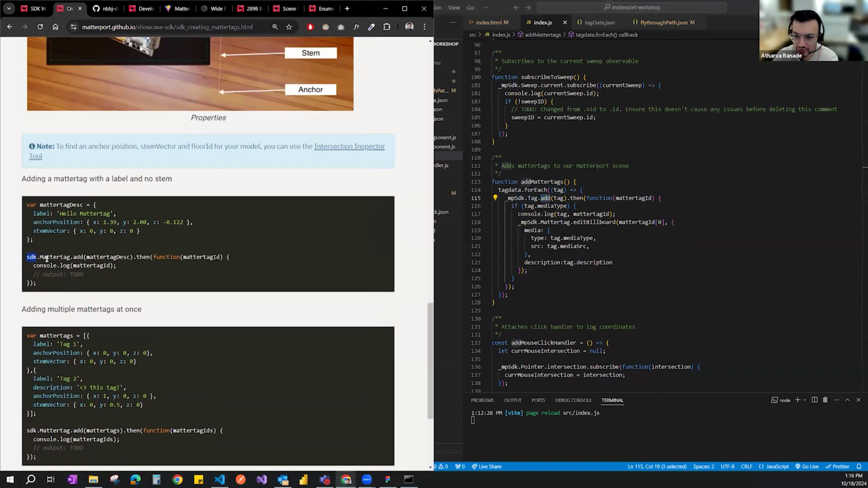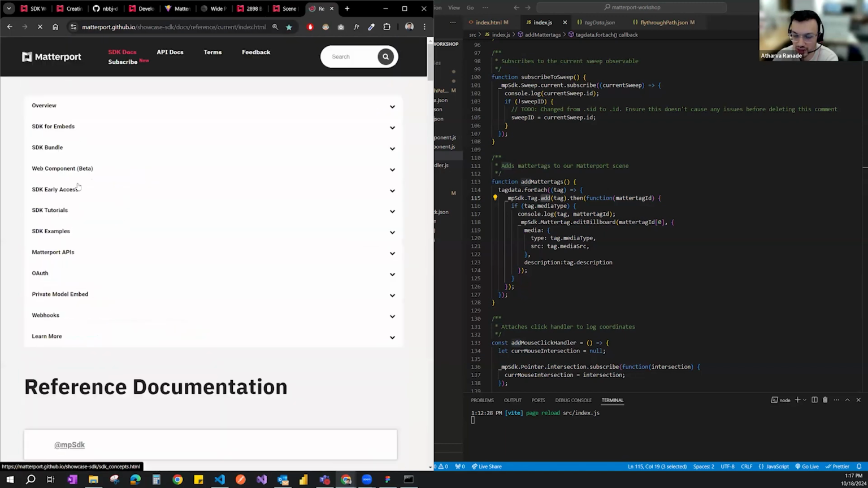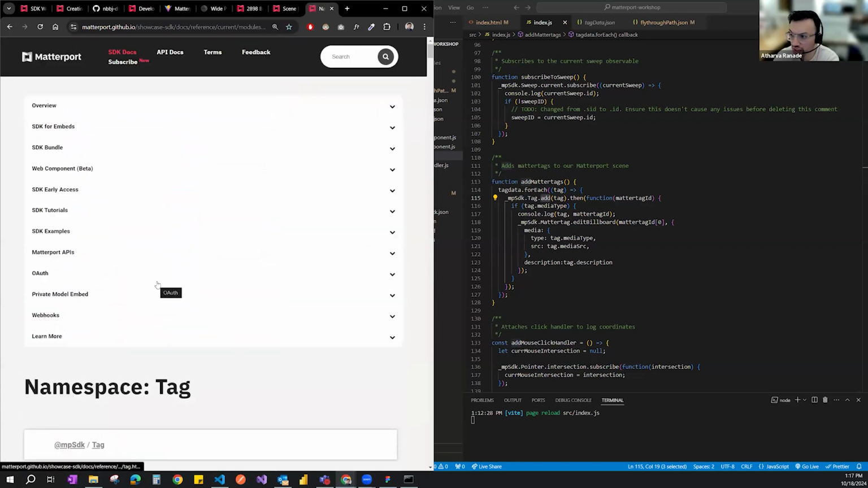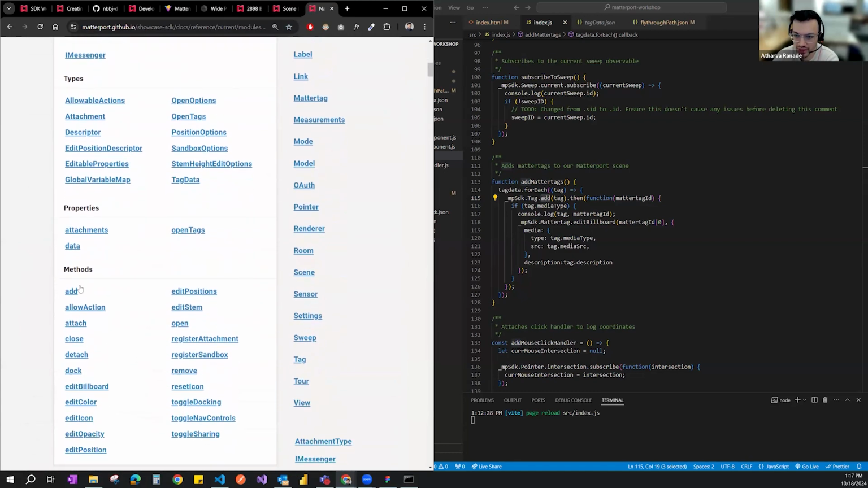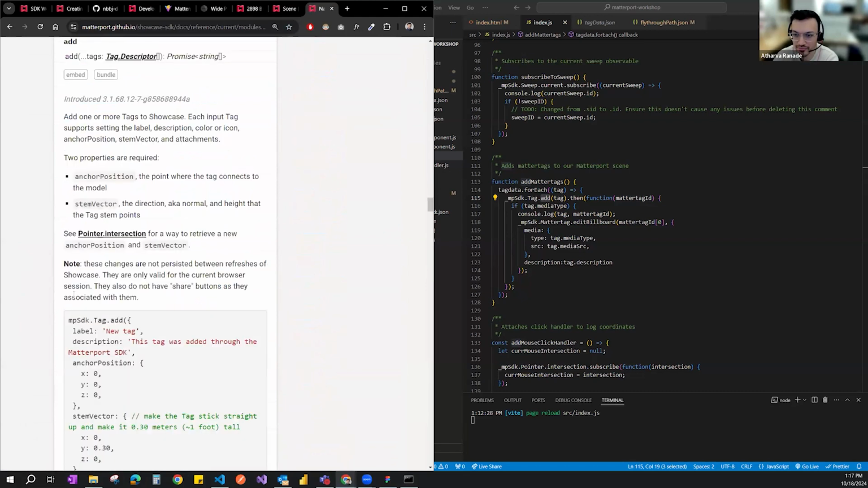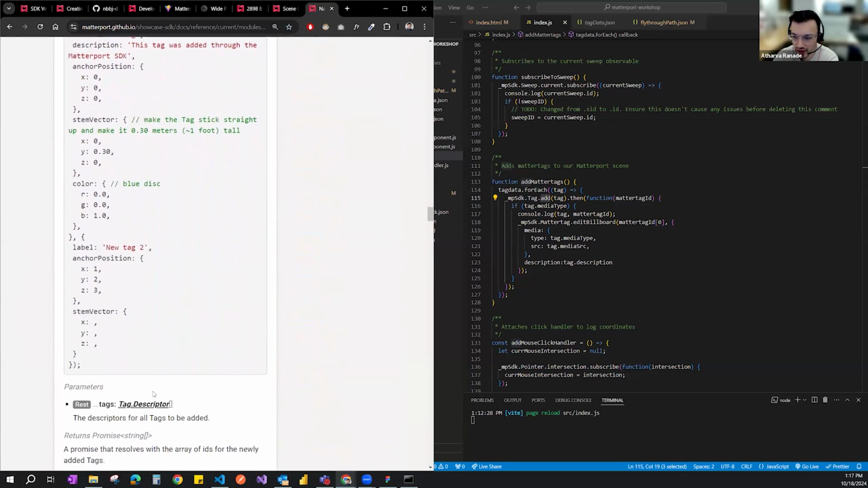So if I go back to the scene, MP SDK, in that I will go down to tag. In that tag, we have a few functions: there's attachments, there's data, but the method that I want to use is add, because we're adding a tag. And that gives us documentation on how to add that tag.